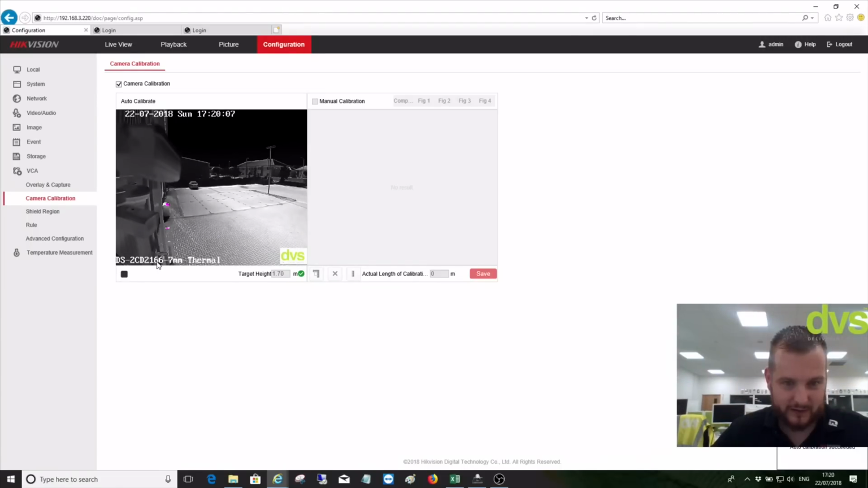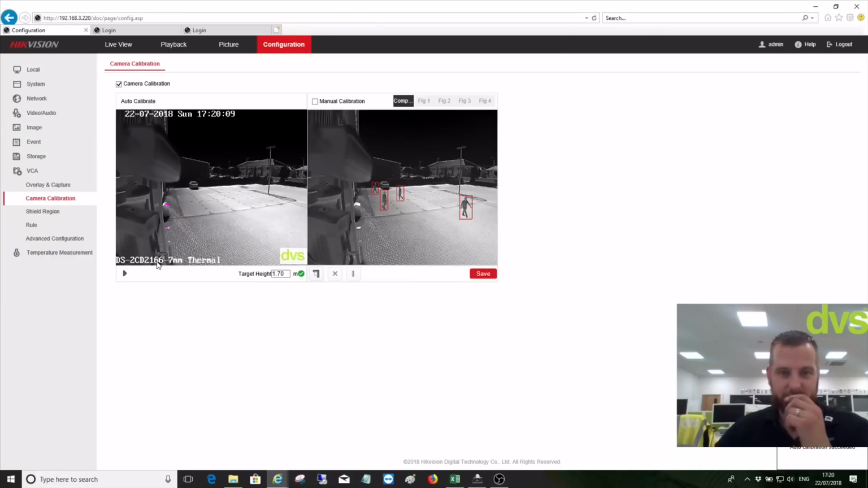Press stop. Auto calibration succeeded. There we go. So you can see now, let me just put the microphone back on. You can see now where at various stages I've walked across the car park in a zigzag. That is the recommended way: you walk zigzag across the camera like this, back and forth once and back inside, which I did, and it'll take various snapshots. Click save. The camera's calibrated now.